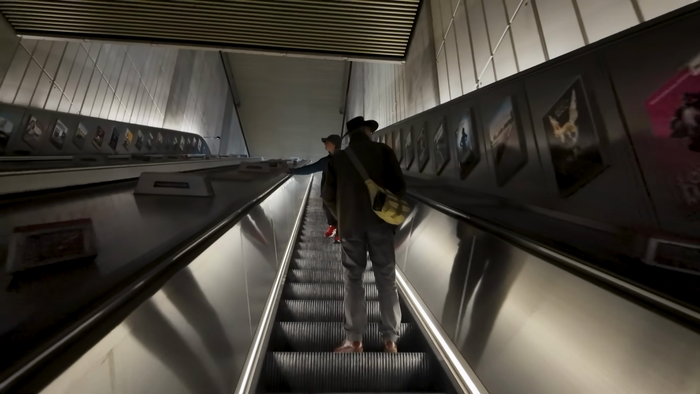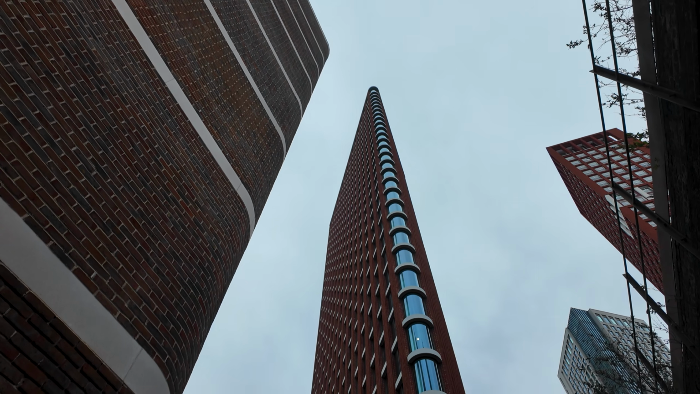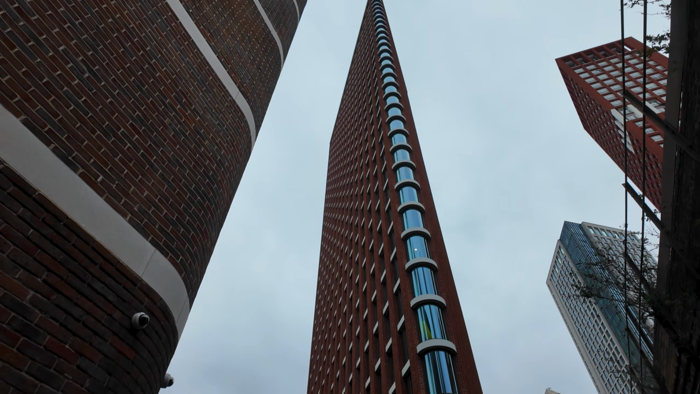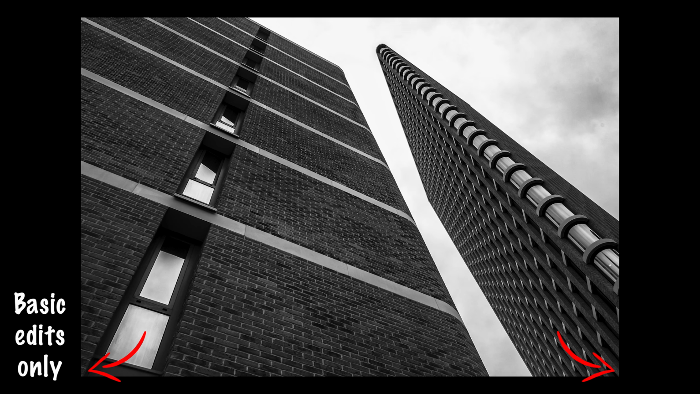So it's back to tube hopping to explore another area. We have just found some of the coolest building combinations, and it's student accommodation. Let me swing you around to show you what we're talking about. This looks really cool in infrared, particularly when juxtaposed with the building on the left with some leading lines into it. Nice. I shot this at a number of angles, but this chosen vertical stopped distraction and was the most visually comfortable.